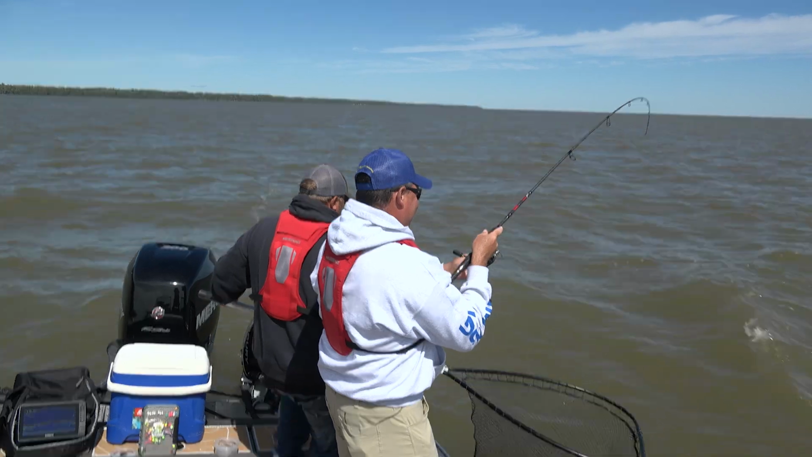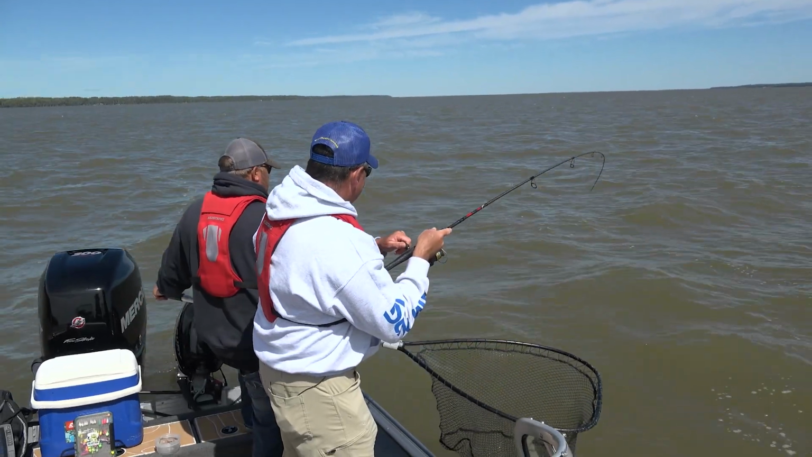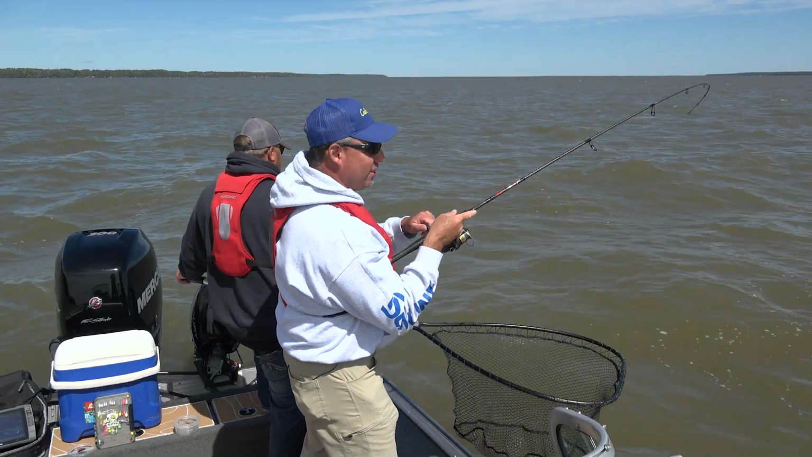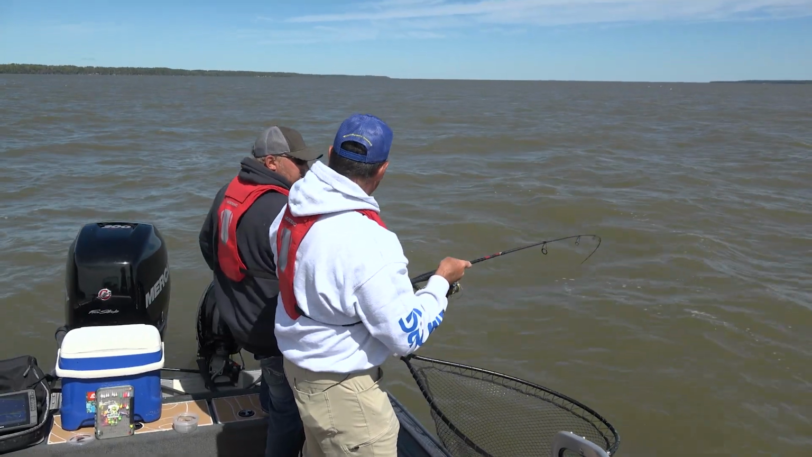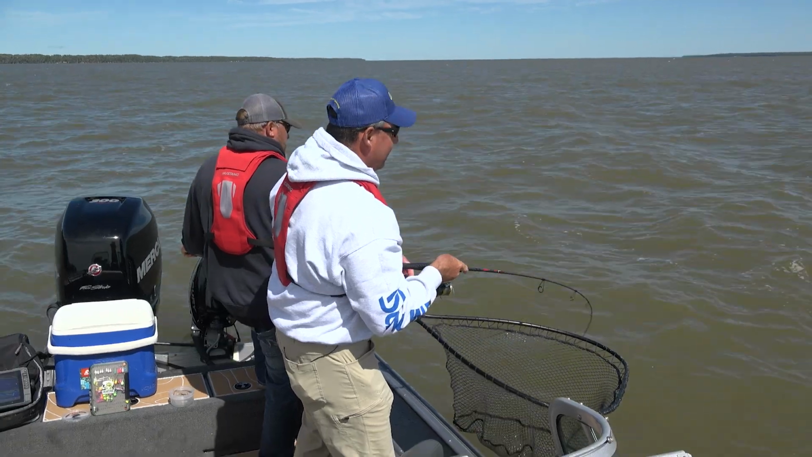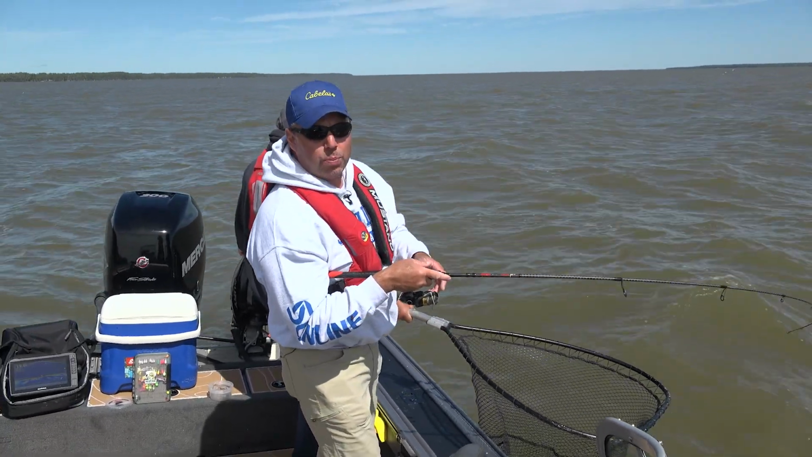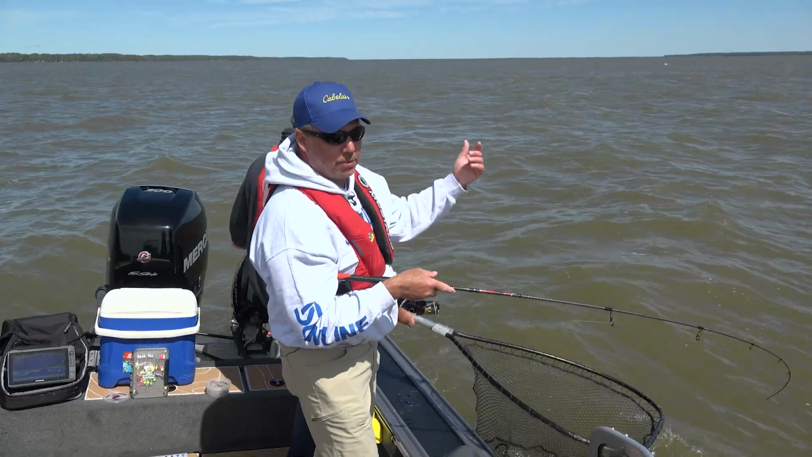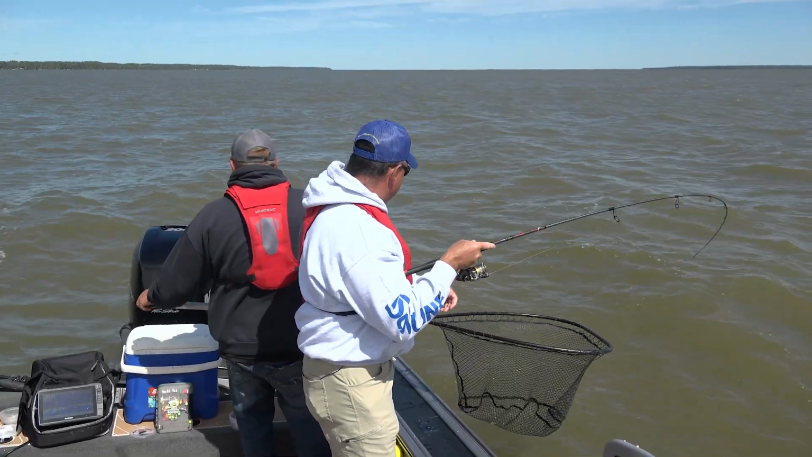Nice. I was dropping down and my line caught on my bail, and when I went to set the hook, it flipped open. This feels like another good one. Yeah, this could be pretty close. Big one? So again, it's now probably 1:30. A lot of people have gone off the water midday. They don't think walleye bite.